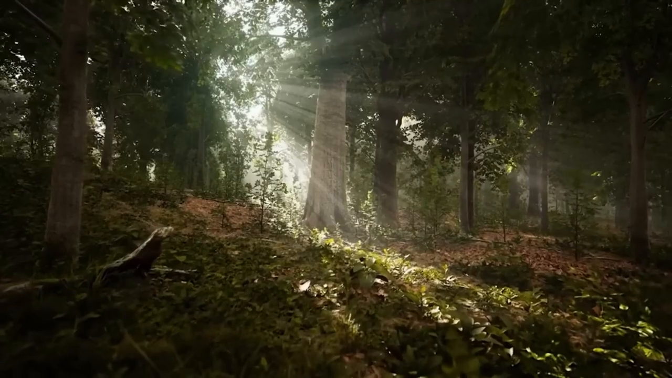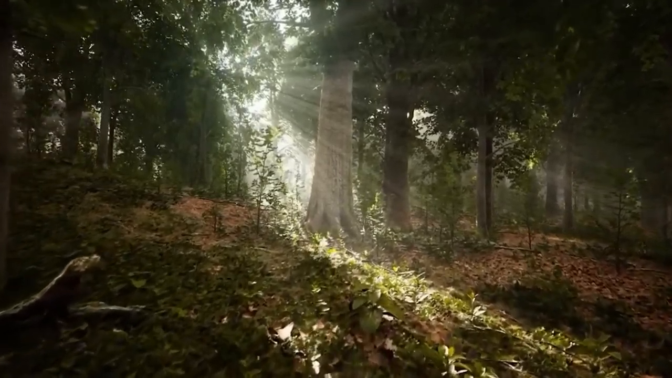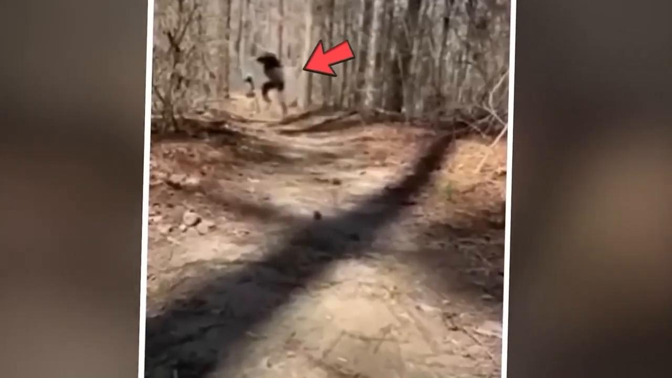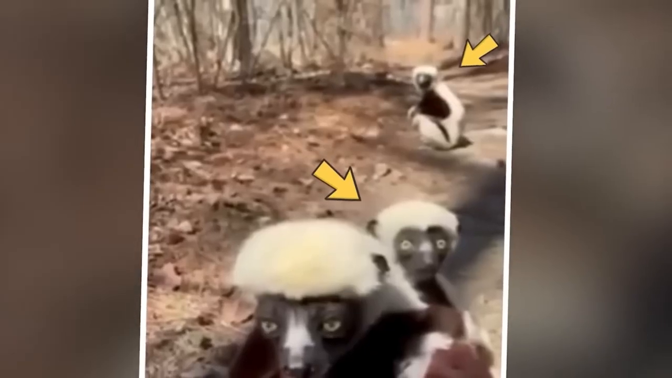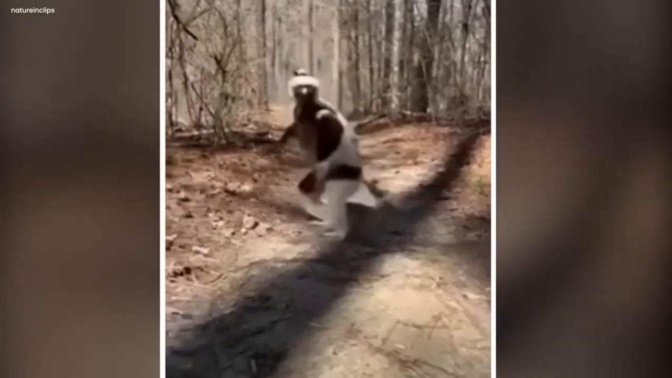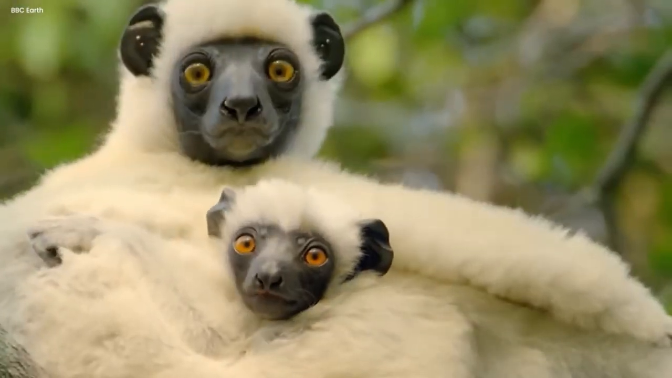Mysterious lemurs in woods. In a calm forest with sunlight passing through the leaves, the camera saw something strange out of nowhere. Strange animals appeared. They looked like lemurs, but not the cute ones you'd expect. Each lemur was a mom carrying her babies on her back. They moved in a weird and graceful way, almost like a mysterious dance. What made them really strange were their creepy looks.